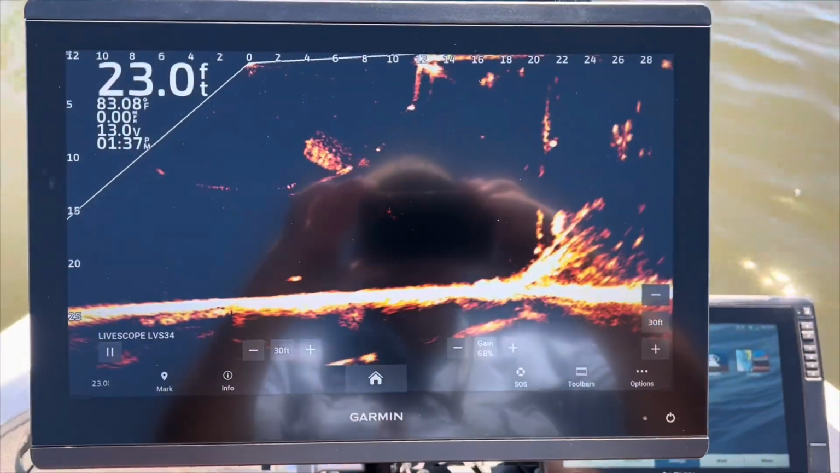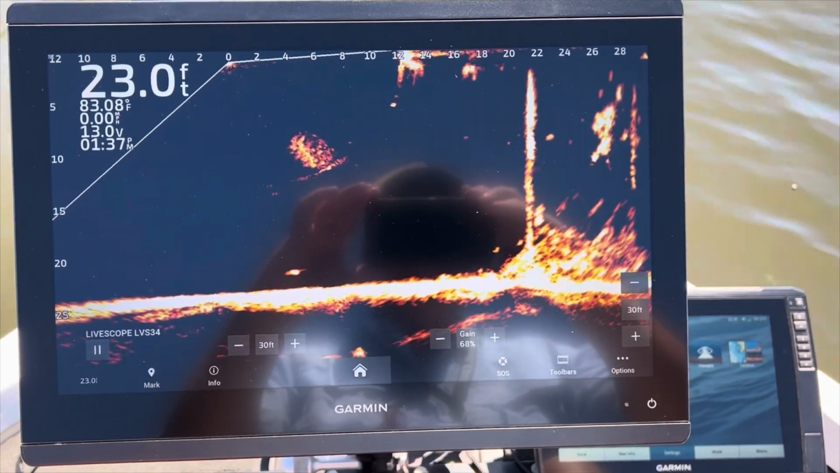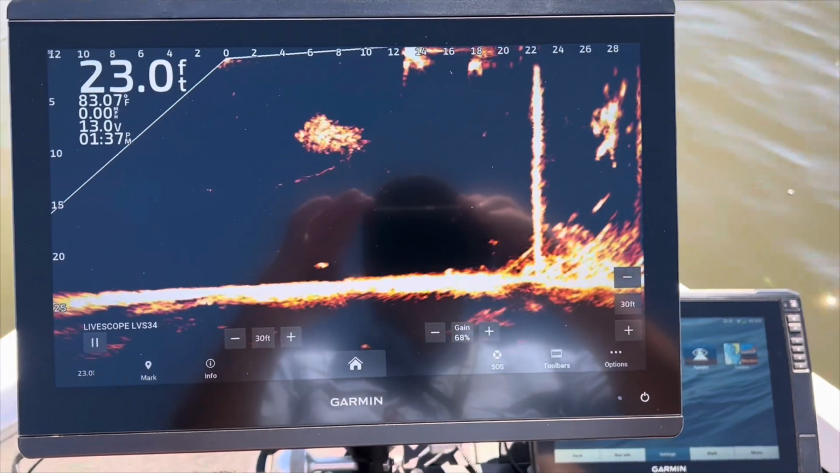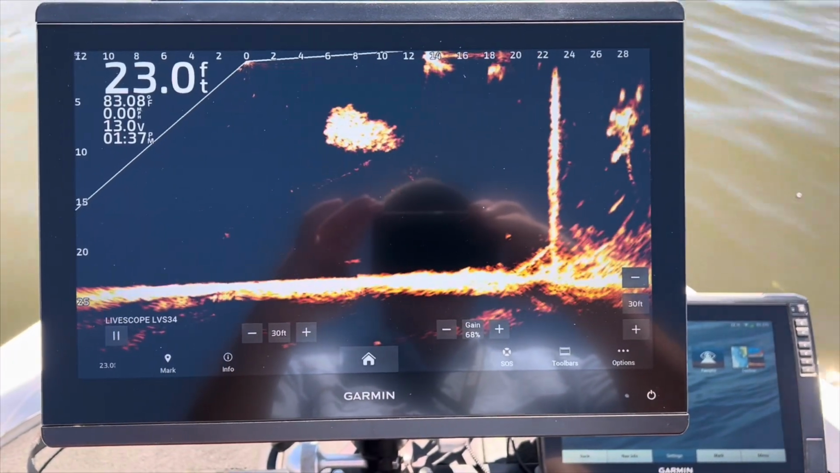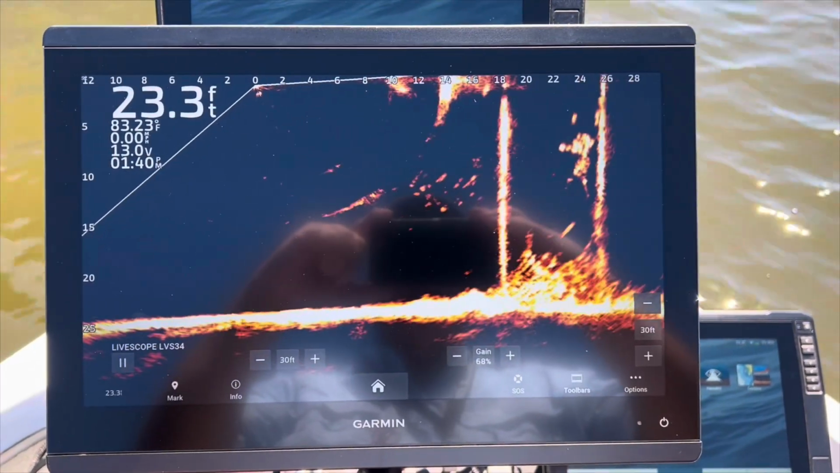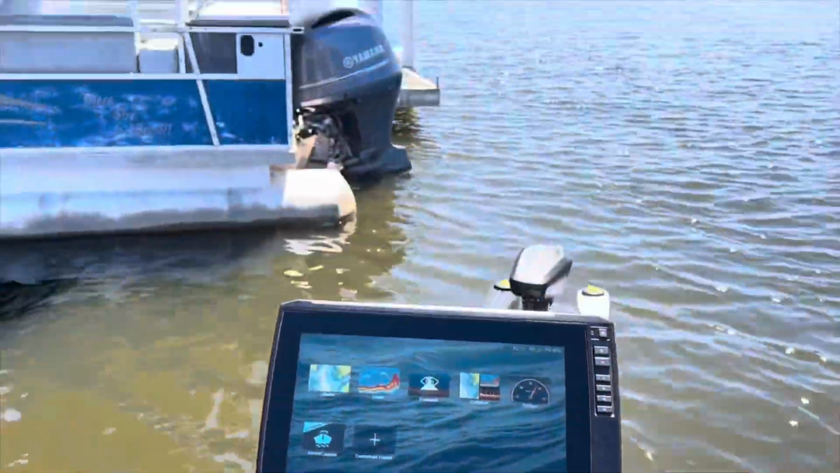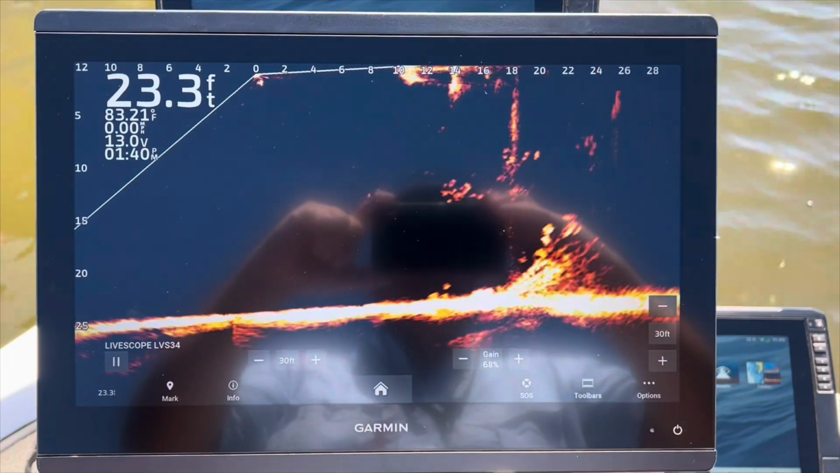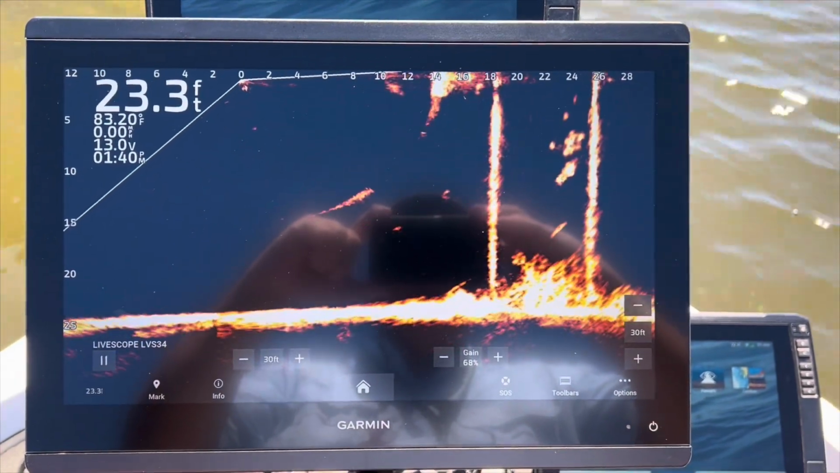We're just moving the Livescanner around. See what it does. We're between those two dock posts right there. Looks like we got a brush pile right between those two posts.